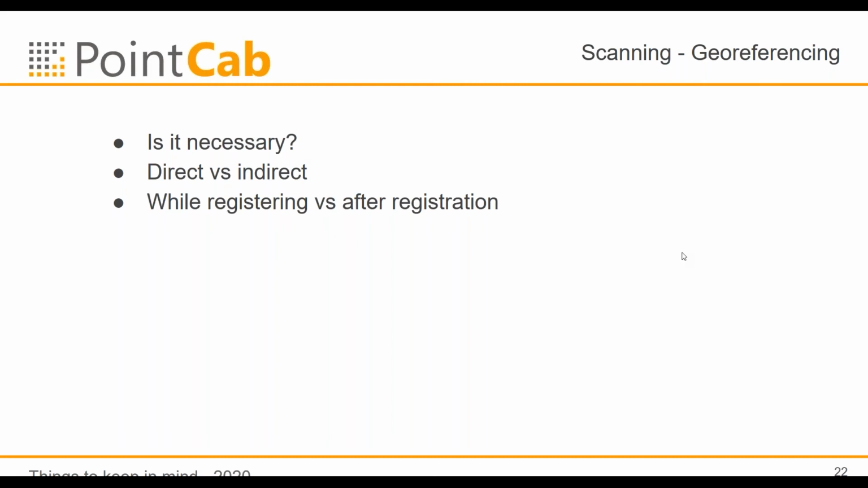On the other hand, of course, you have to measure it yourself normally because there are no points out there, so you have to bring in a total station or a GPS, and this again needs some time in the scanning. Direct versus indirect. Direct means you can measure all scan locations directly.